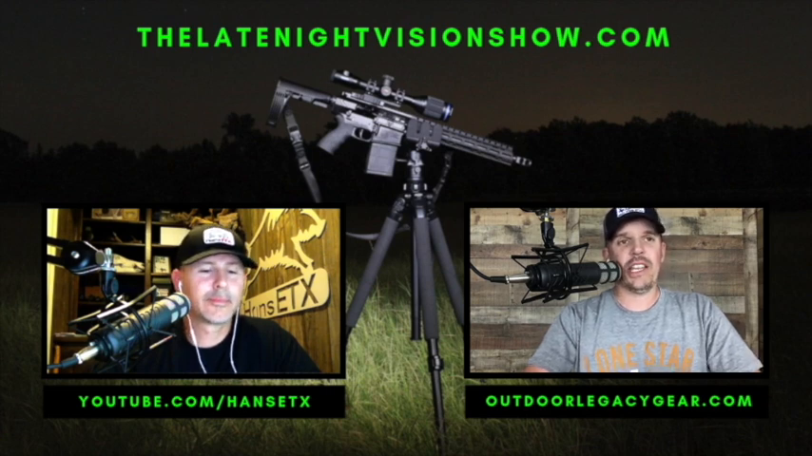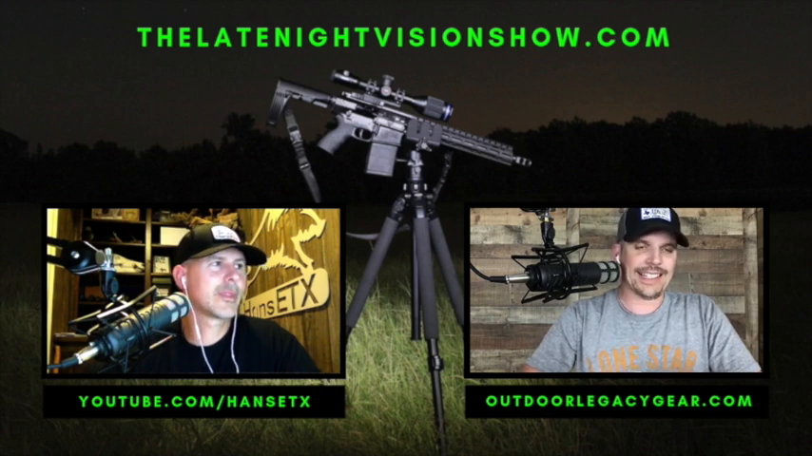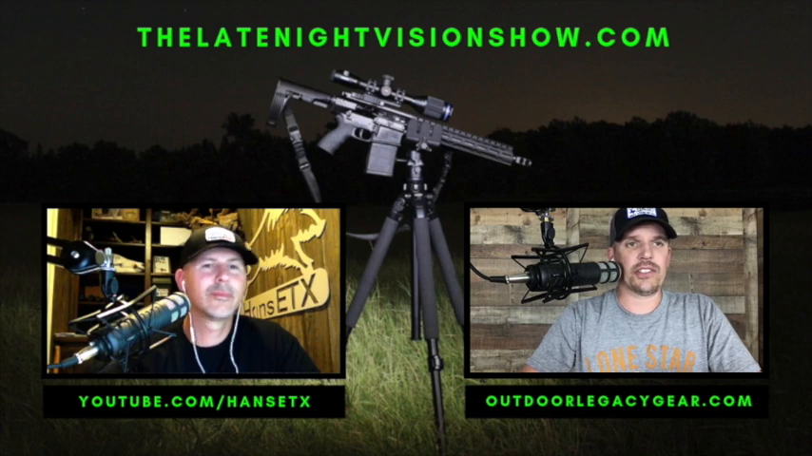Again, as I already mentioned, it's in a 30 millimeter scope tube housing, so a normal 30 millimeter scope ring or single piece mount of a standard height will work just fine on this. It does have picture-in-picture. It's got video and still image recording, no audio. It does have streaming to a smartphone app that works with both Android and Apple. It's got external USB power, micro or USB-C. I'm sorry, you can plug that in to power it up or to charge it.